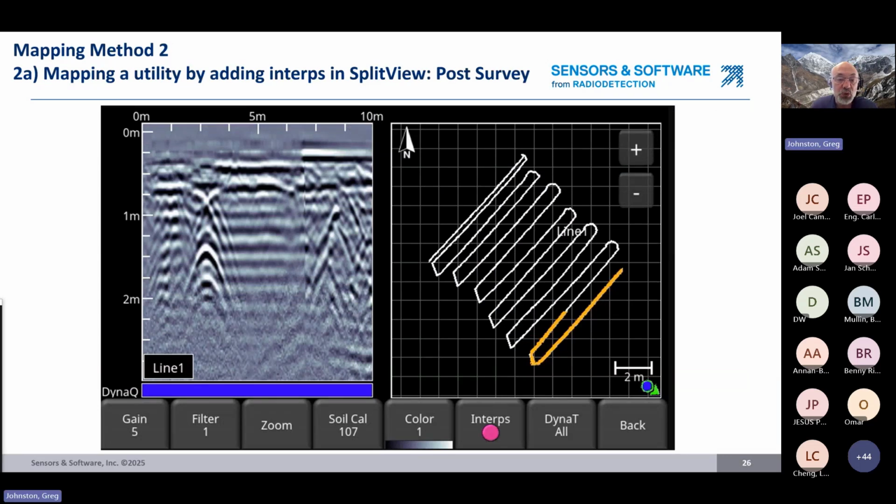So method two is adding field interps in a post-survey step. And I think this method works better than adding the field interps in real time. You collect the data, you spend your time collecting the data, and then spend a few minutes adding field interps after you've collected the pseudo-grid.